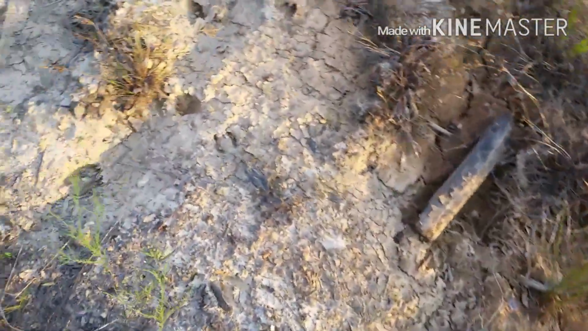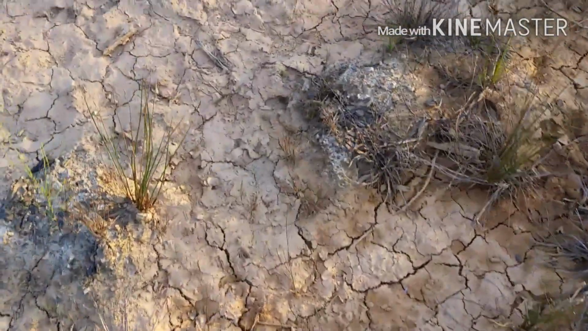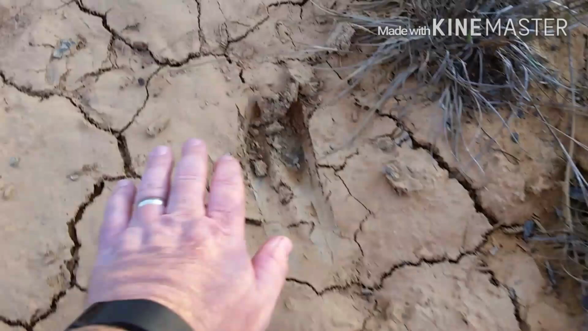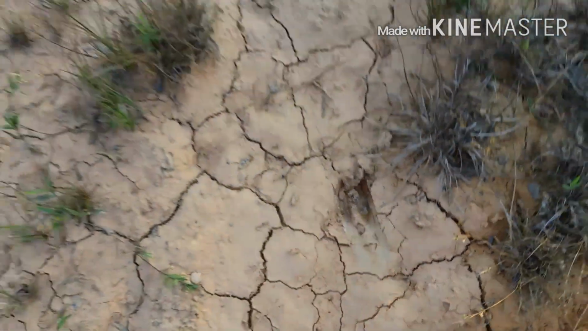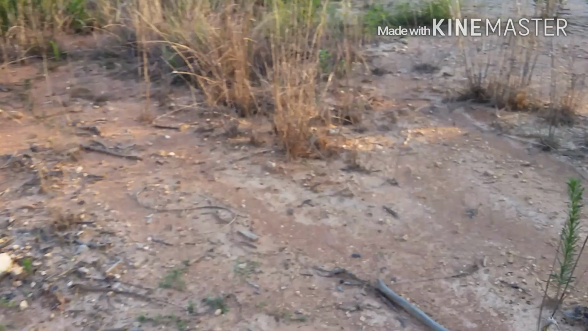See here we got some little baby tracks. You usually see some tracks there and there. When it rains, this little area stays wet. That's a pretty good sized track right there. See my hand beside it. Of course it is sliding. But it's a lot of does on this property.